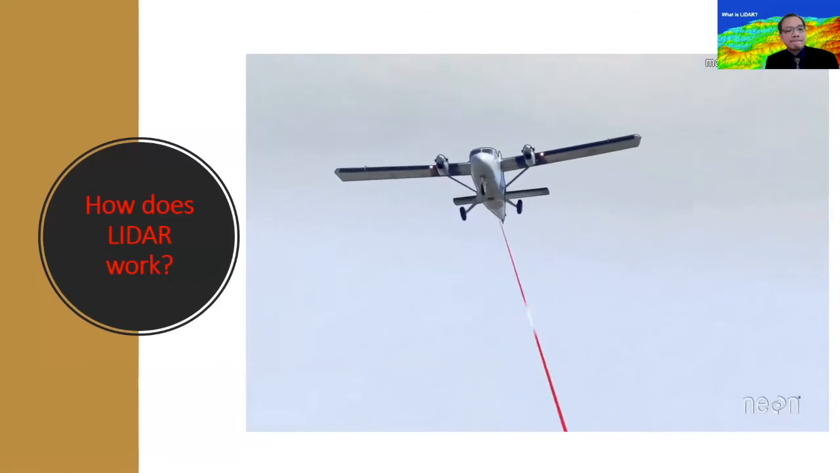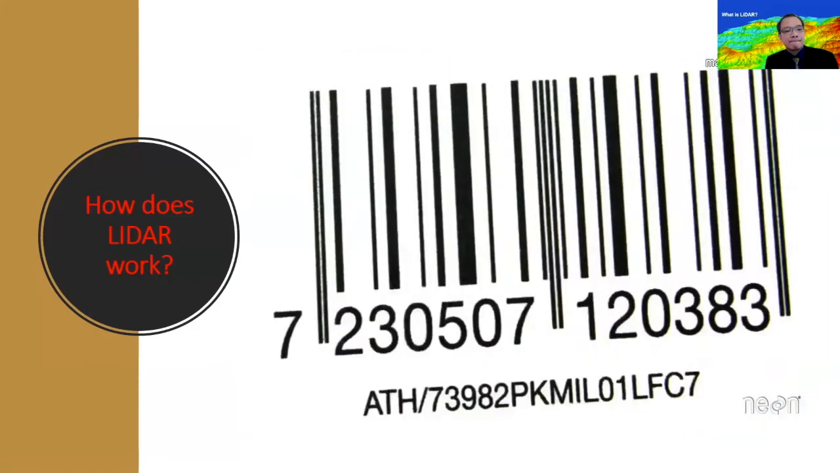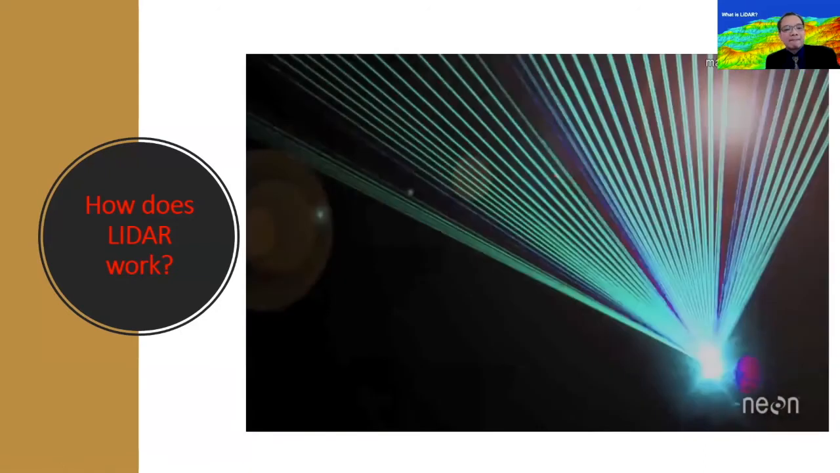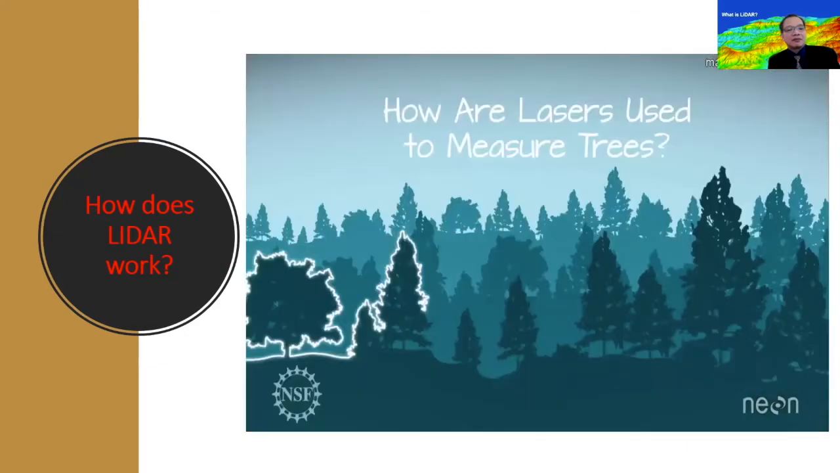But aren't lasers used for stuff like, I don't know, scanning barcodes, making your favorite band look awesome, removing hair? Ew. Seriously, how does a LIDAR system use lasers to measure stuff?